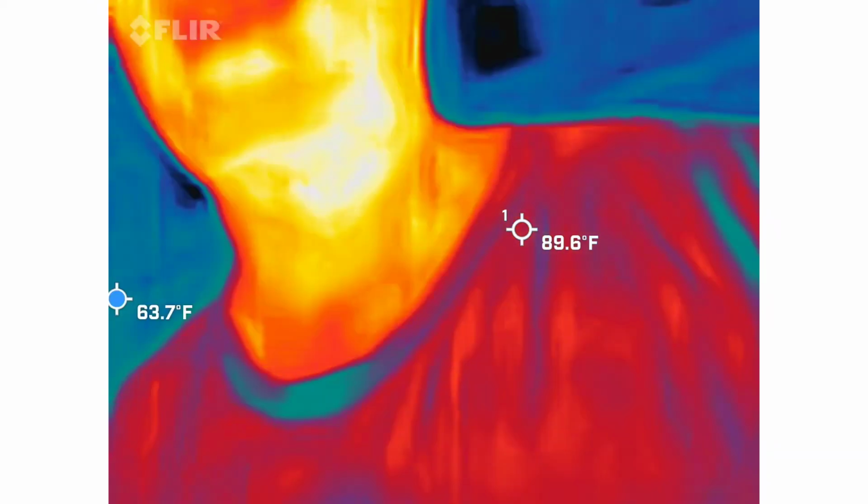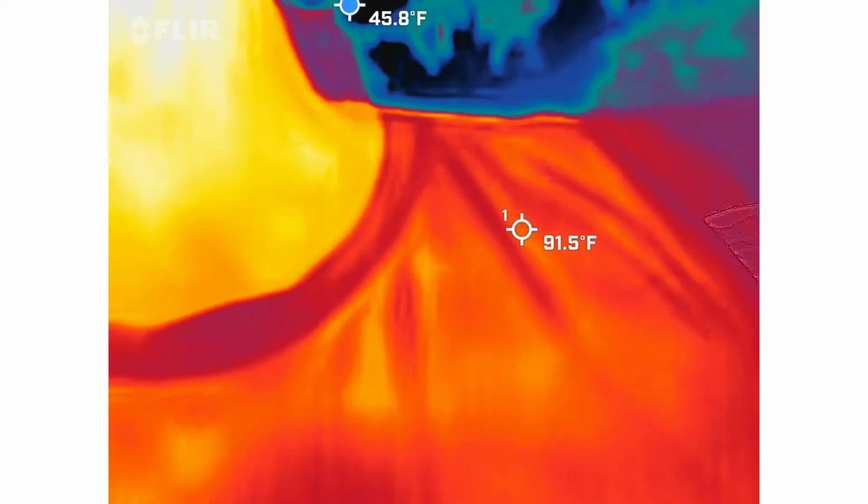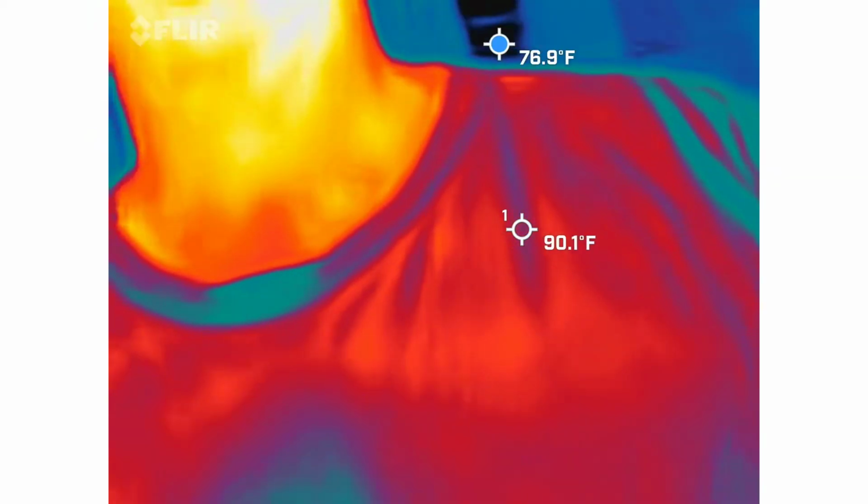So this is a FLIR camera. What does that mean for you? This is what firemen use to actually help save people. Like, this is the real deal. This is not a phone app. This is just an attachment for a phone.